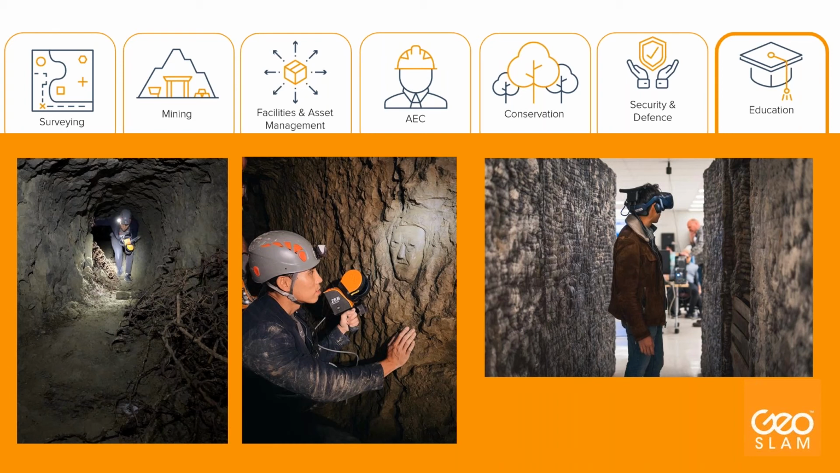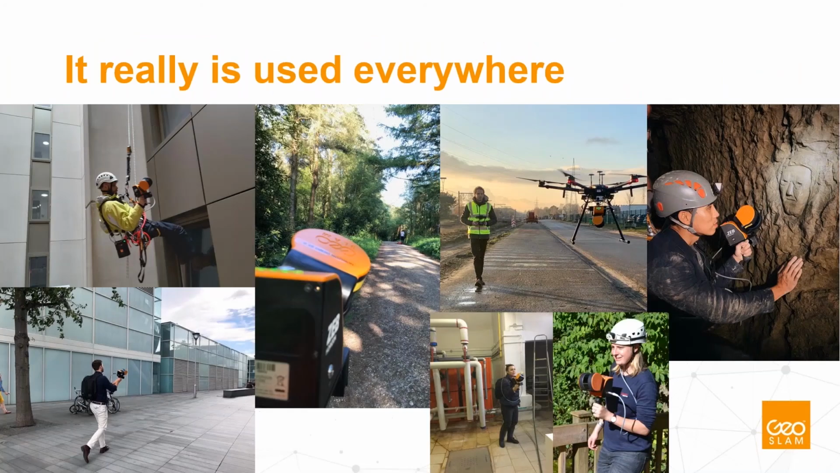But we also use their expertise to develop our products. And many of the students are doing their thesis using our products, and I think both sides benefit from this. So as you see here, the technology can be used almost everywhere.